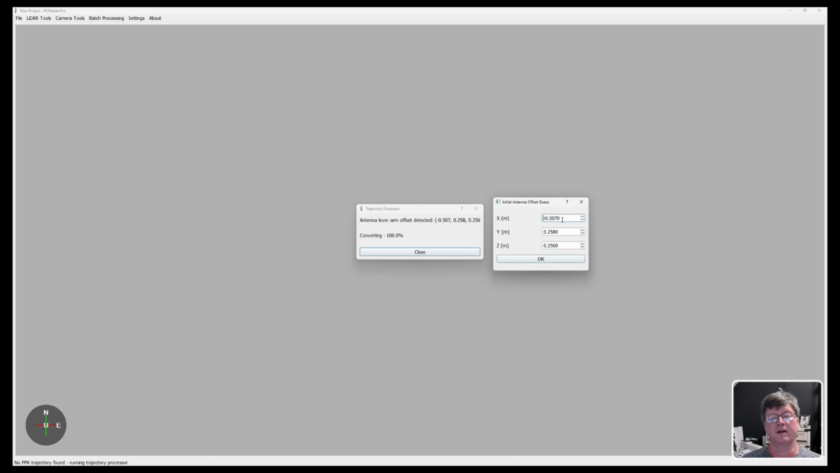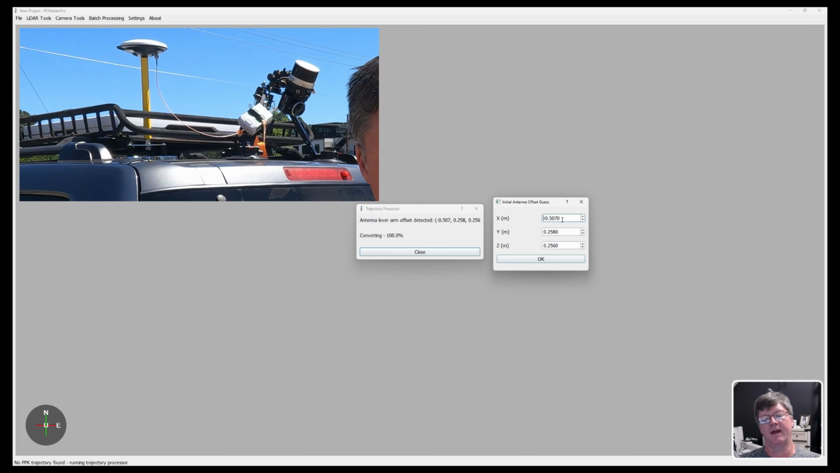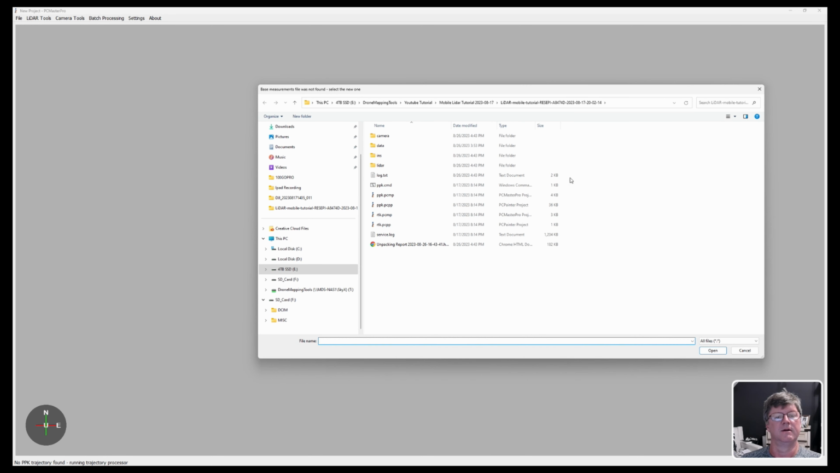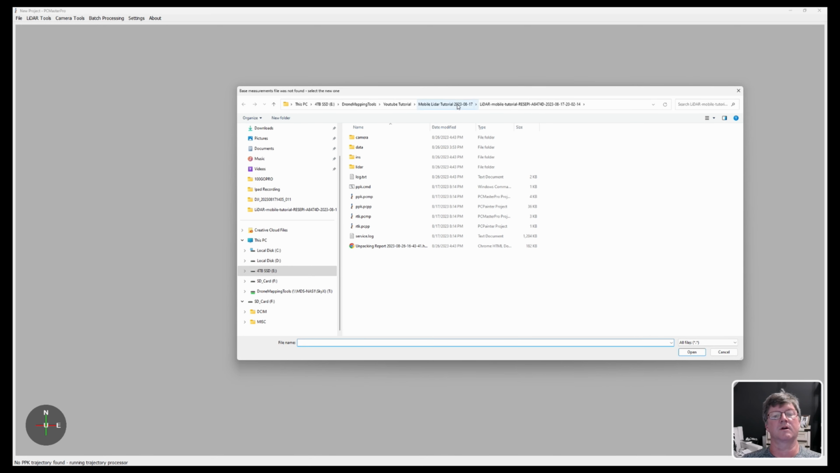If you know your X, Y, and Z, because if you remember on the car, the antenna was offset to the left, so that's a negative. And we're just going to leave it at this 507 because I want to show you what it's doing. So I'm going to click on OK. And then, oh, now it's saying, where is your base file? Okay, so we're going to go back up.